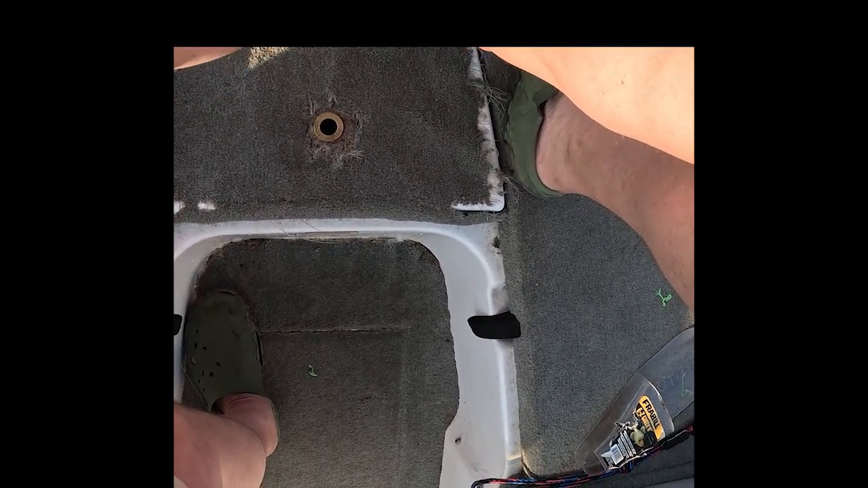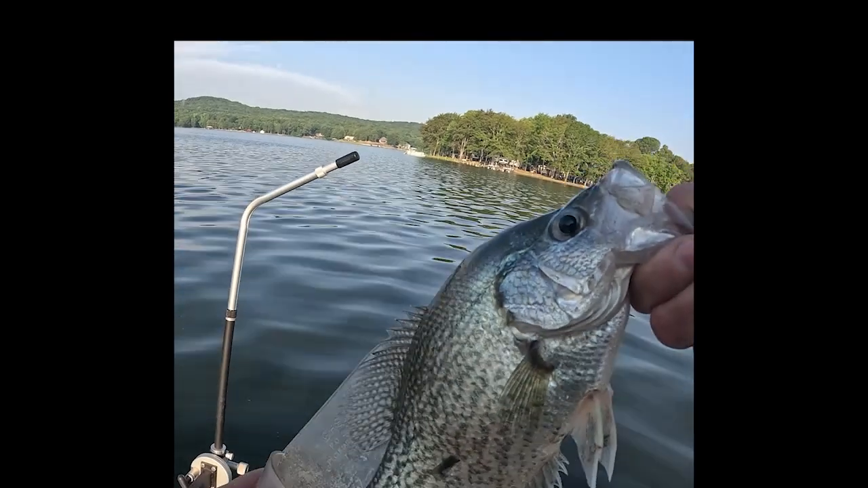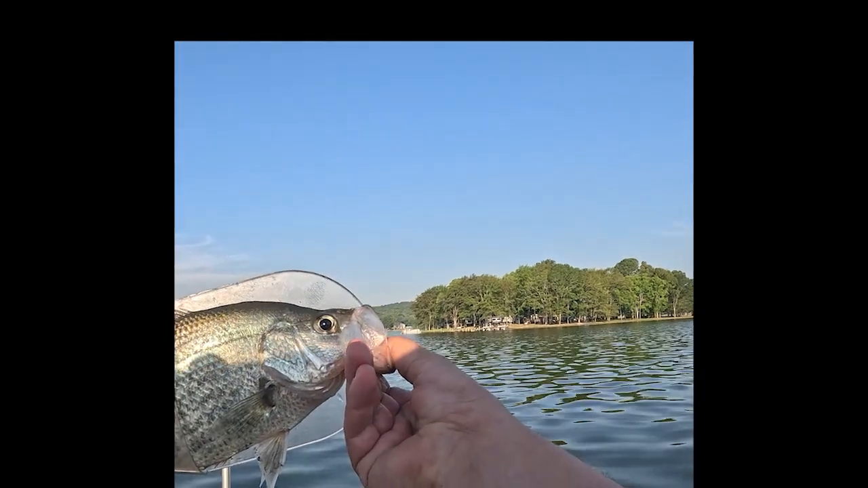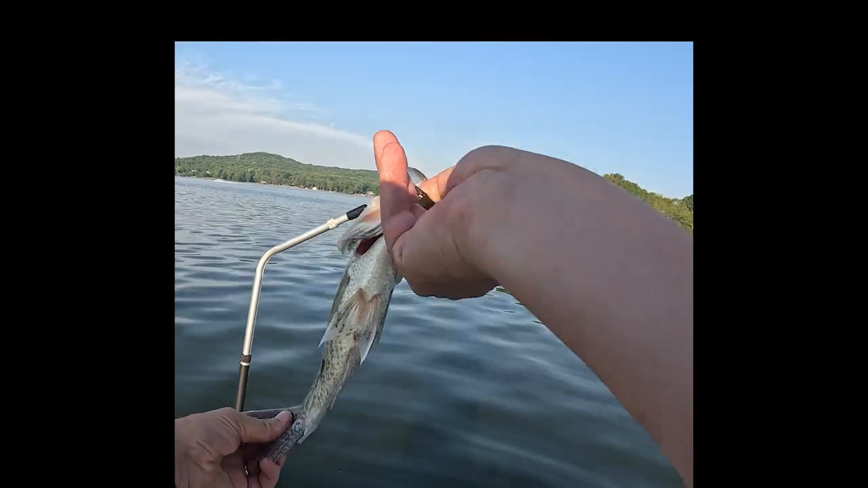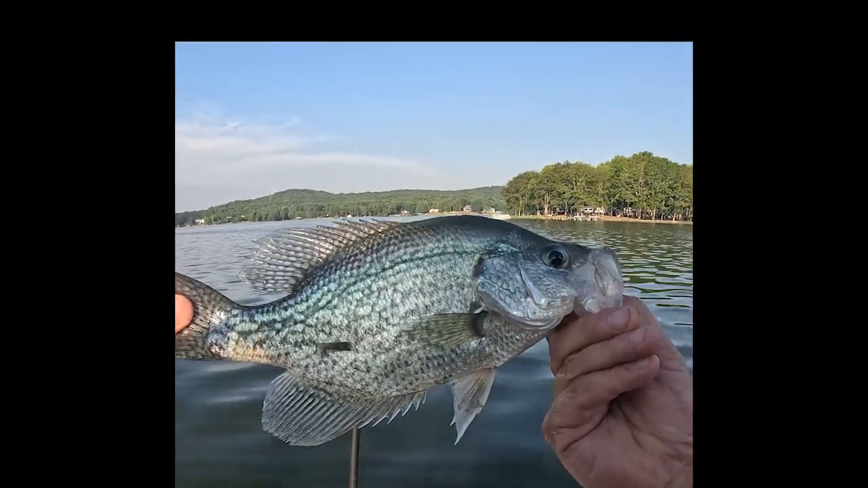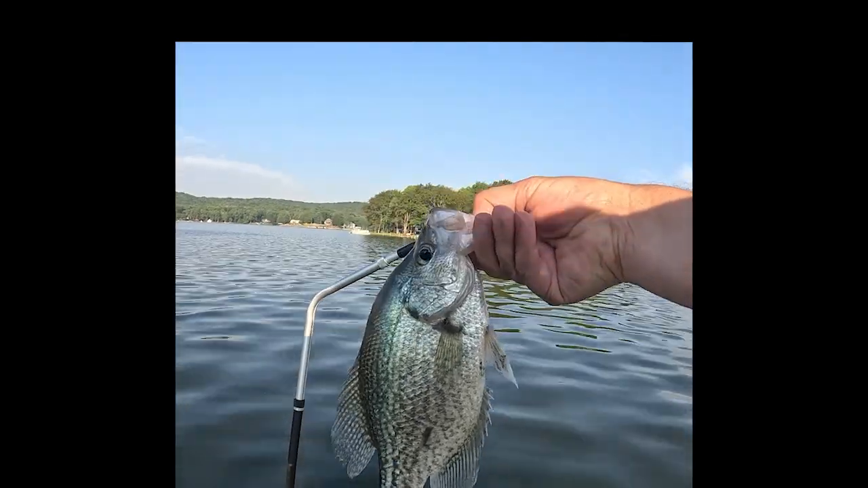Get that hook out. All right, let's see. Put him in. He's going to be bigger than this. Oh, maybe not. On the nose, 12 inches. It's a good fish. You see how wide he is. Again, I know the camera really doesn't do these things justice, but this is a good fish. If you're one of these guys that catches these monsters all day, fine, but that's a really good eating fish right there.